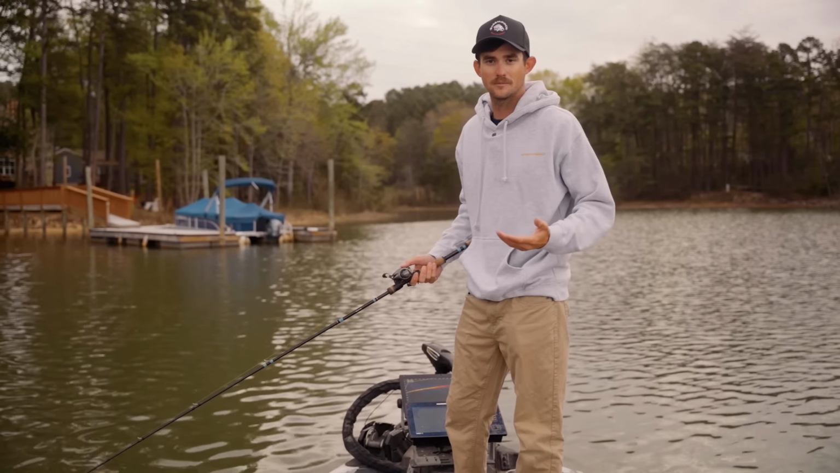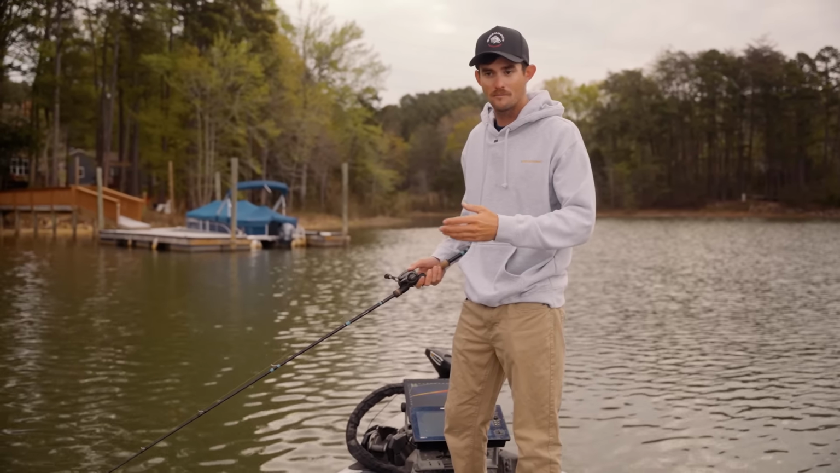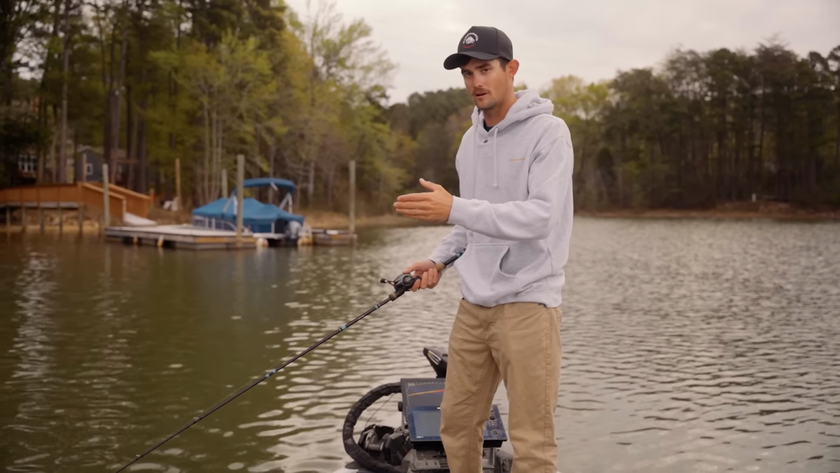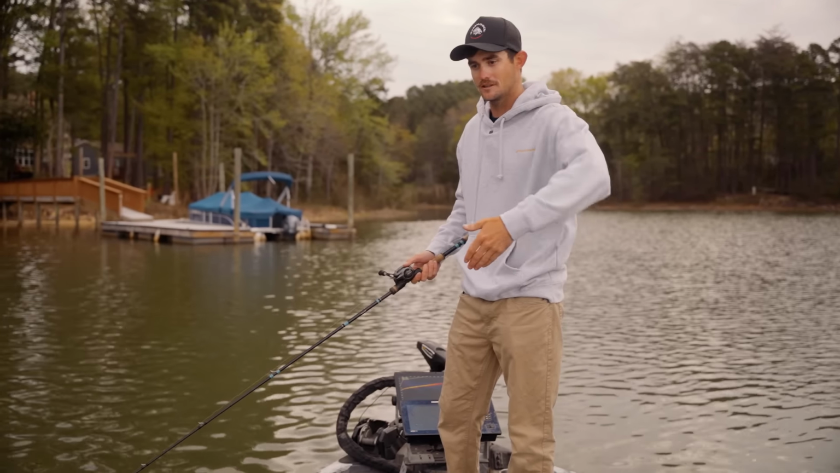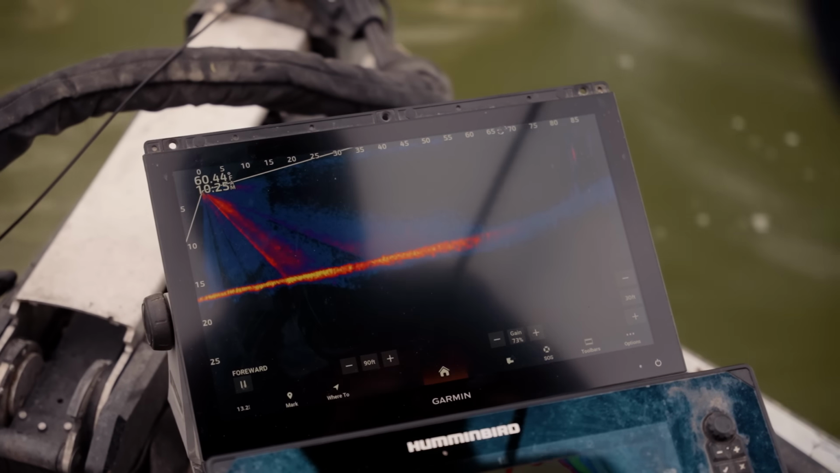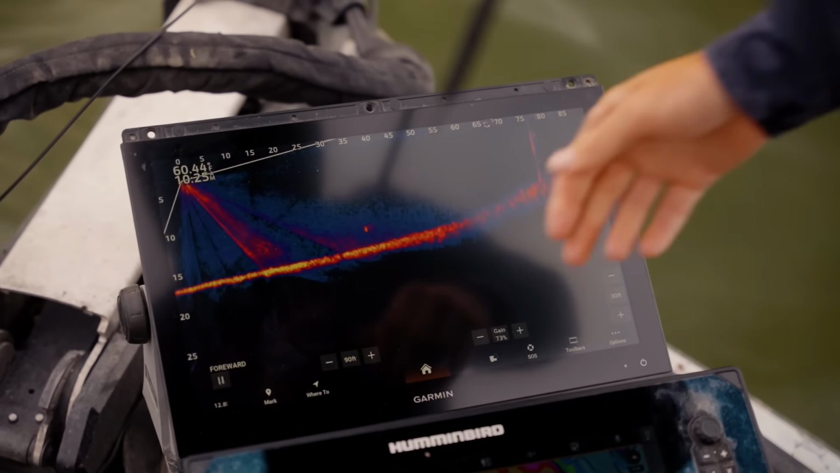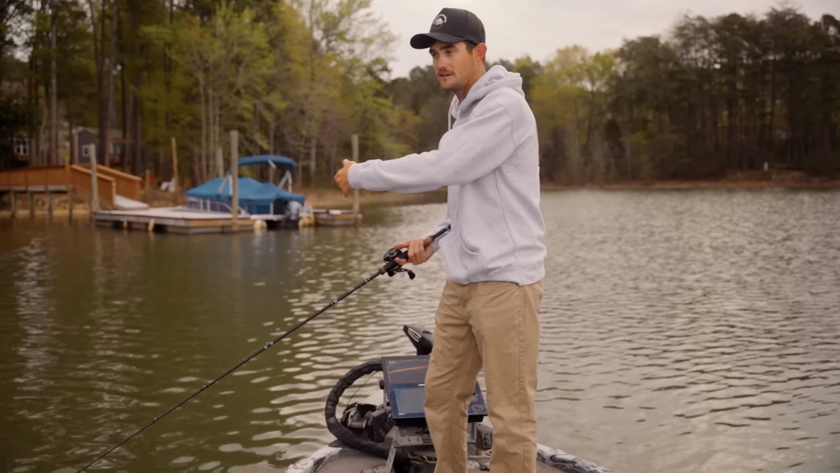But it's not just as easy as hopping in a boat and looking at your LiveScope screen. You also gotta think about how a bass swims in the water column. A bass always sits level in the water column. So if you see a fish swimming kind of nose down, that's typically a catfish or a carp, because they're bottom feeding fish, usually nose down, swimming in the water column.